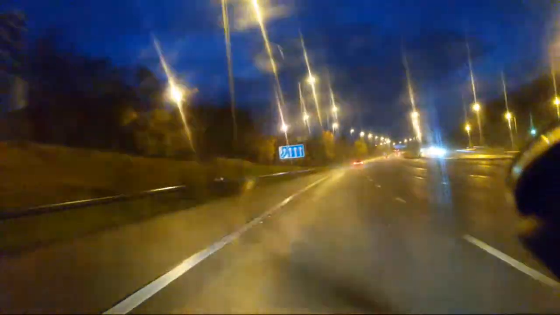So this is where we always run into loads of traffic under this bridge. Oops. Let's get back to 70. Got a bit carried away then. Oopsie daisy.